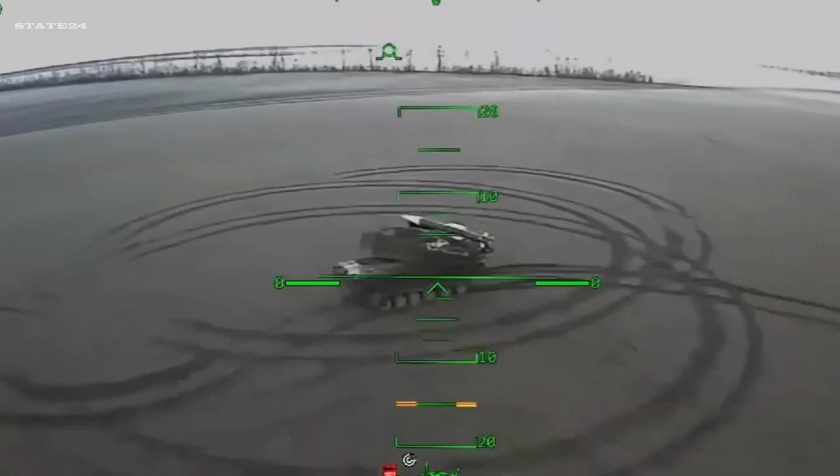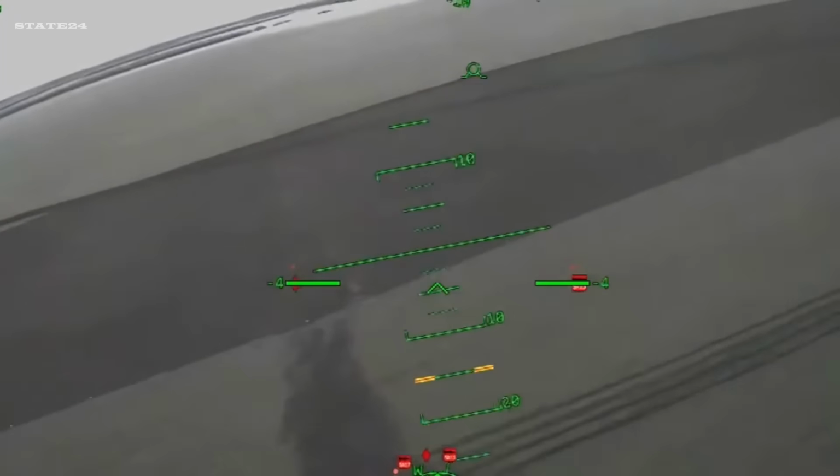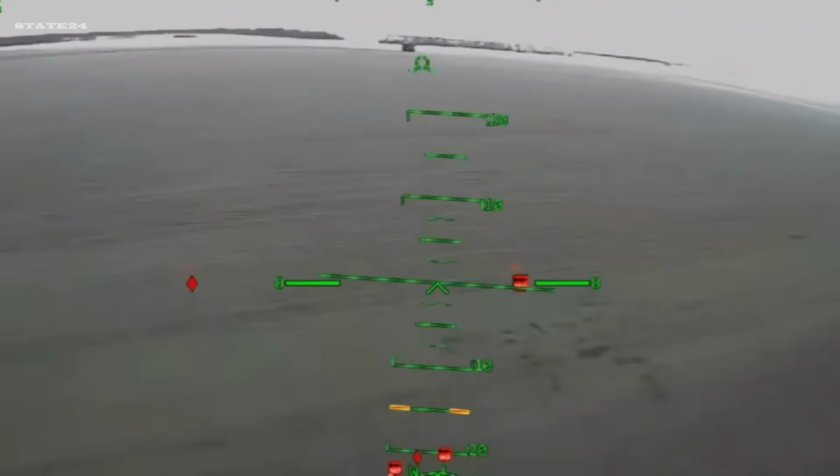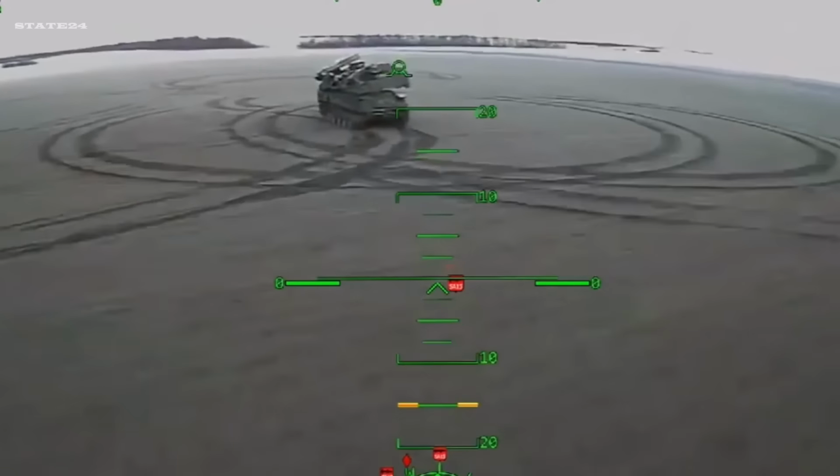A Ukrainian drone on routine patrol spots a Russian Buk M2 air defense system sitting in an open field. The pilot doesn't hesitate. He turns around, locks on, and strikes. An air defense system, taken out by the very thing it was designed to stop.